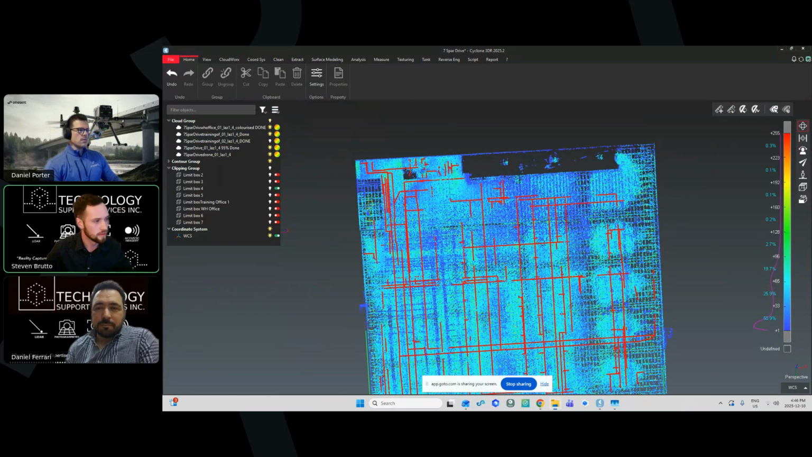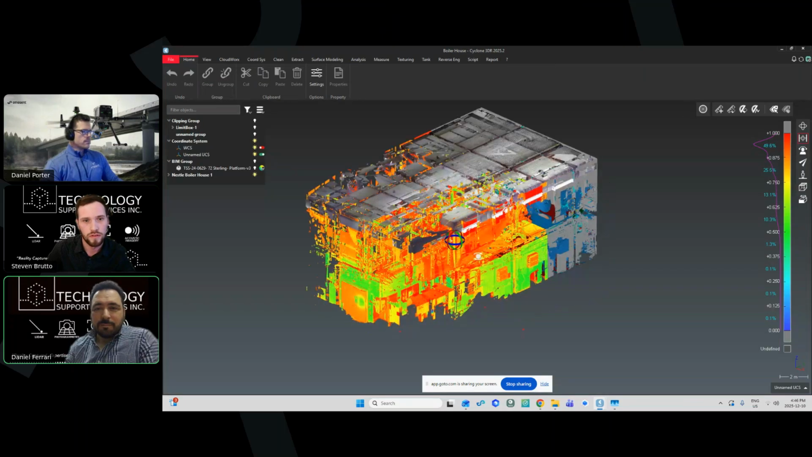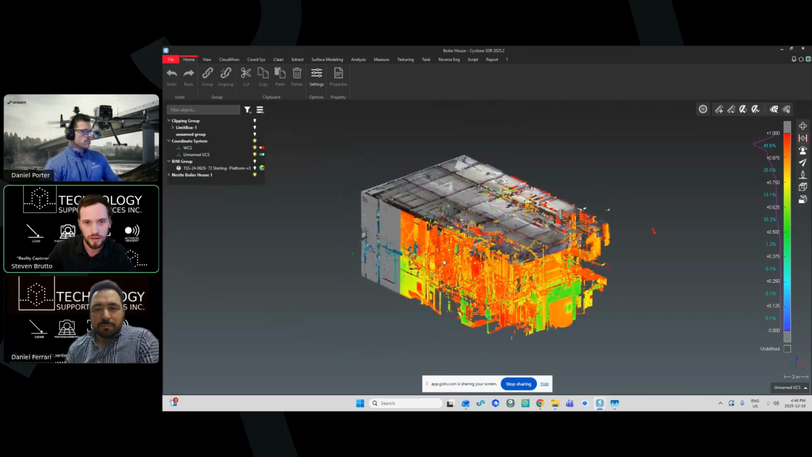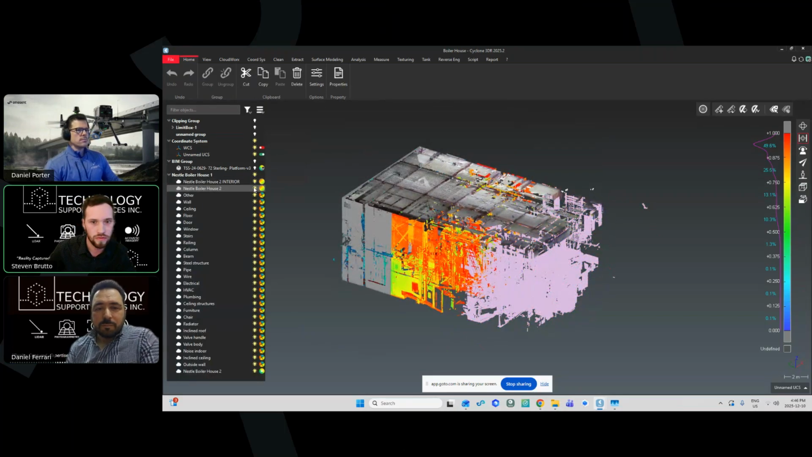Another one here. So this was another one that was shown during the presentation. We'll be quick with this one, but just give you a show and feel for it.